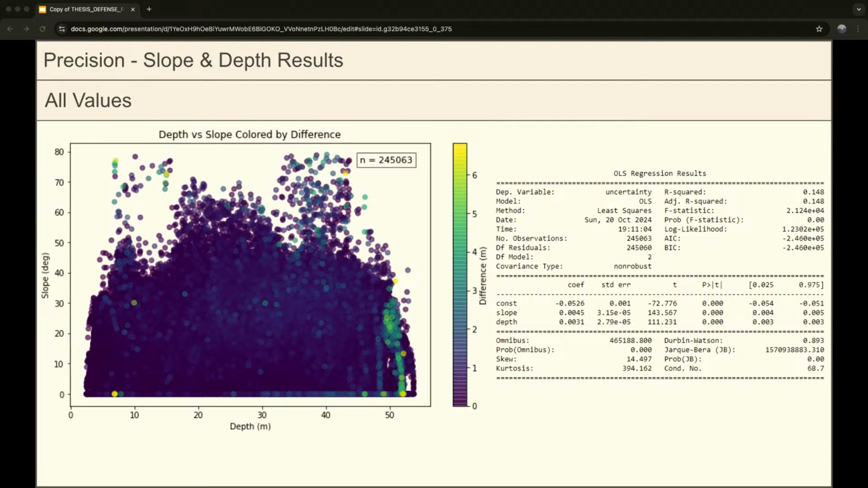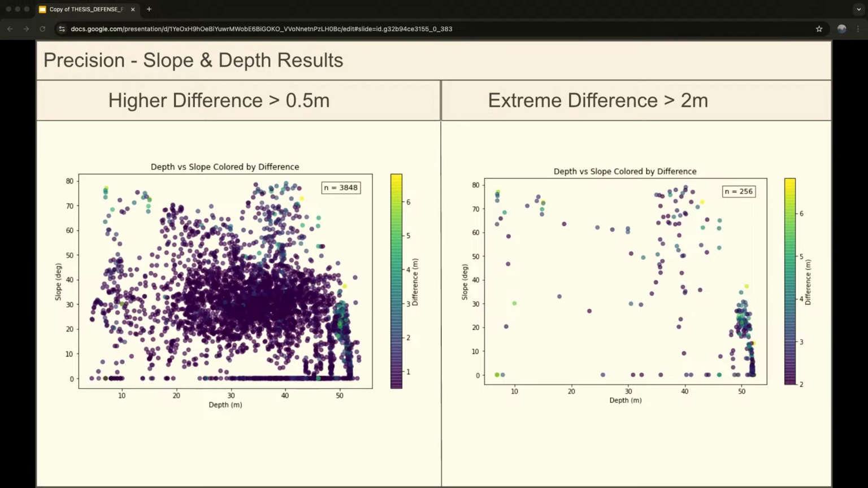And just looking at this, there's not really a trend discernible here. And I did run a multivariate regression analysis on this and just got a 0.148 R-squared value. So no statistically significant trend there between increase in depth and slope and the differences observed. But I just wanted to dive a little bit deeper into this.